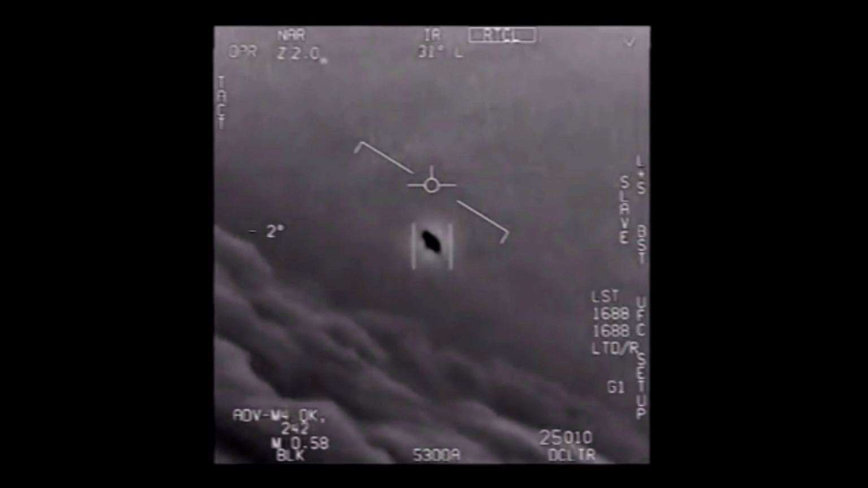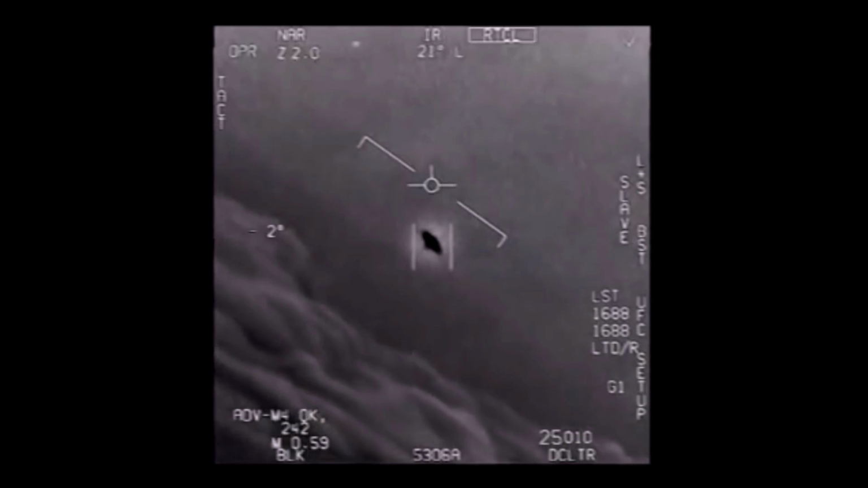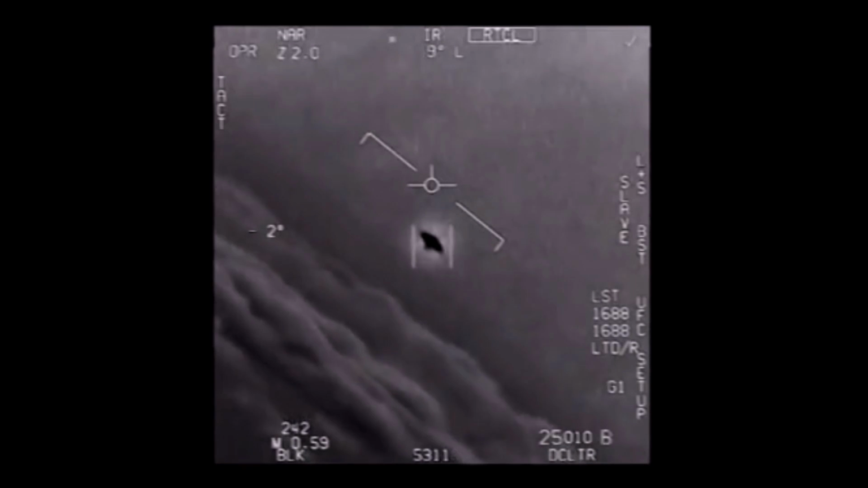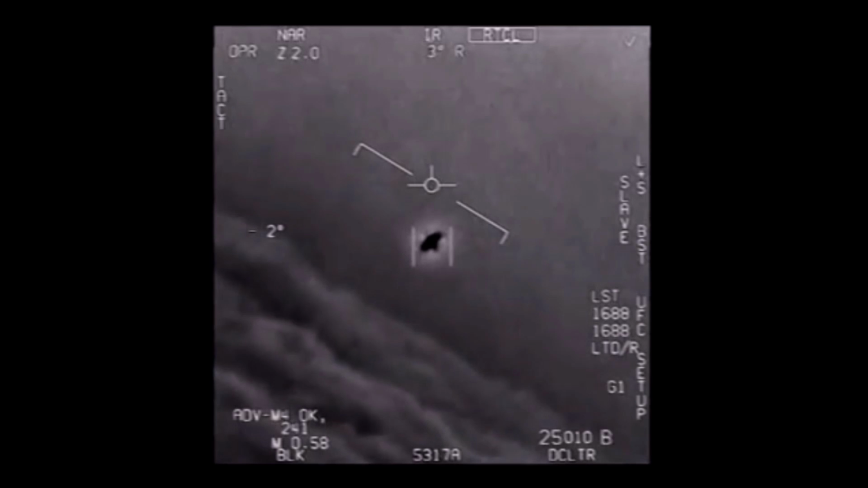It was recorded in 2015 on an undisclosed date. The jets follow a distorted oval-shaped object with small protrusions on either side. It also appears to show some sort of aura or heat signature around the object. Then it captures the object as it slows and rotates over 100 degrees without changing altitude or without any form of propulsion.